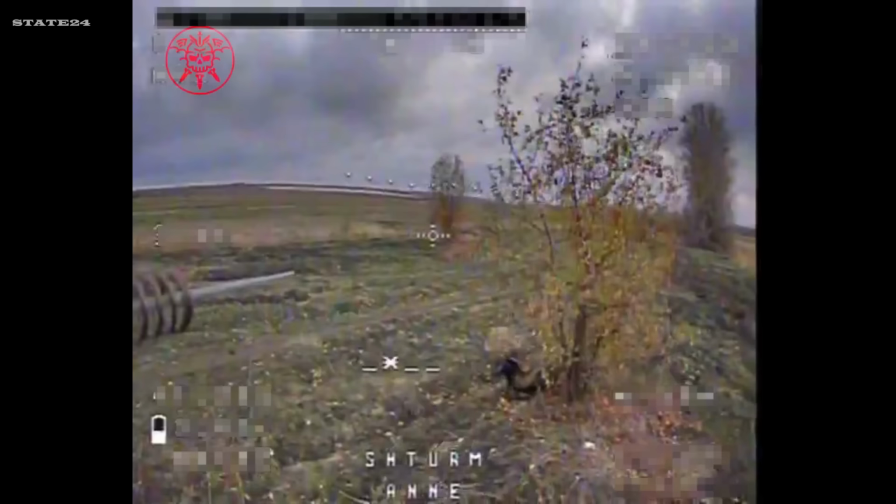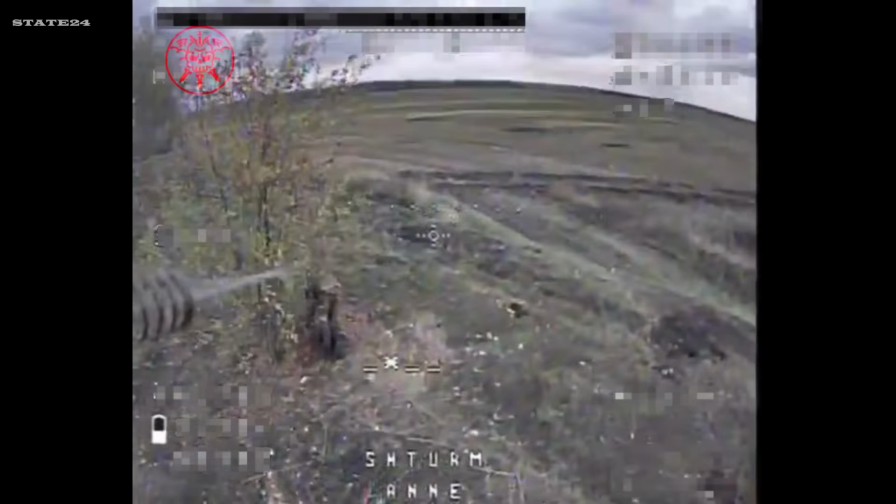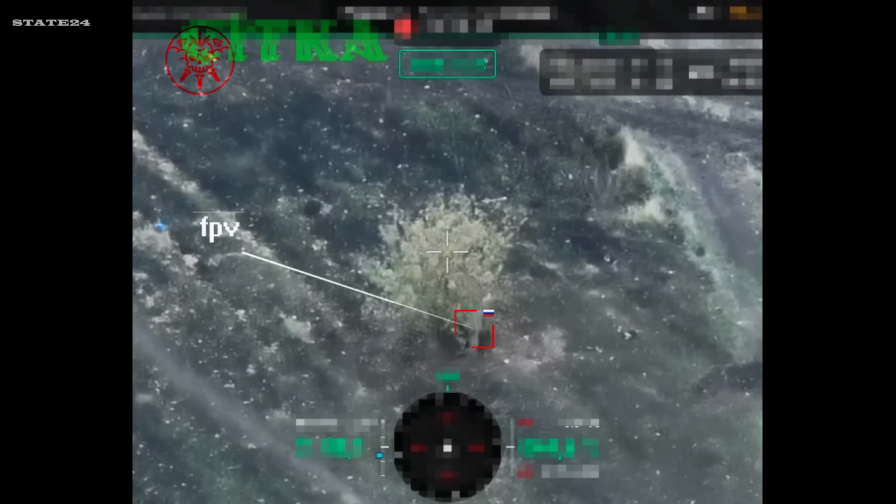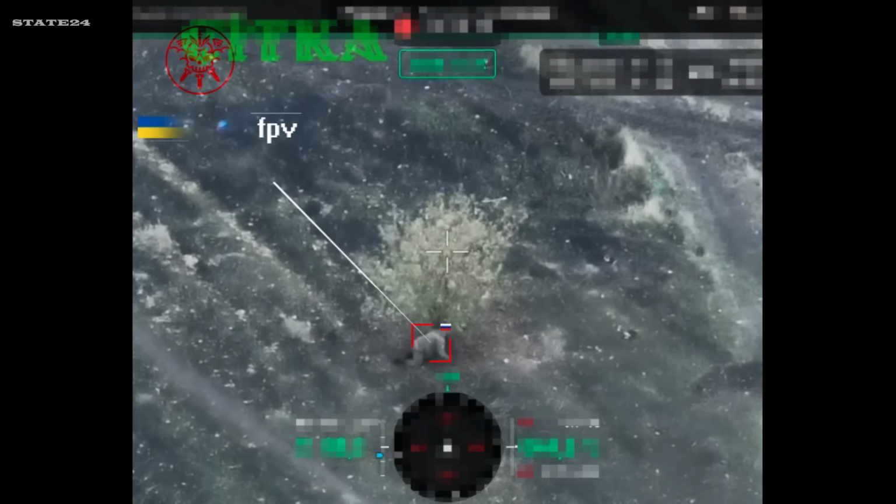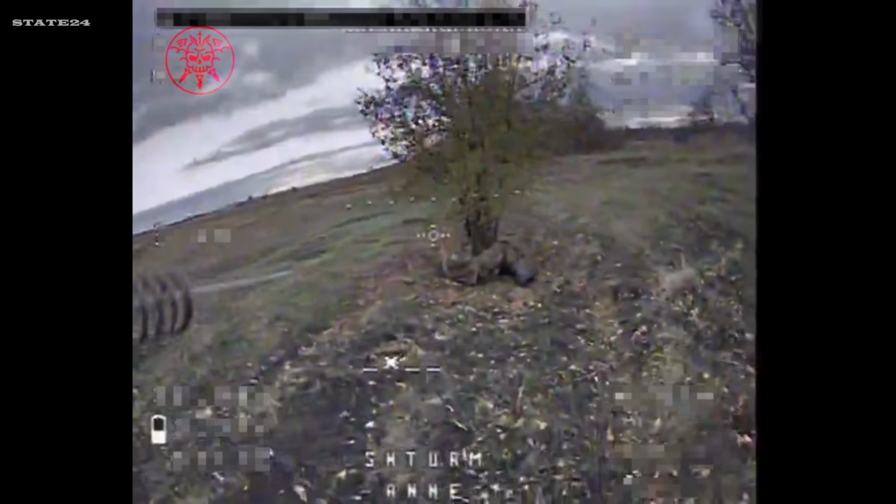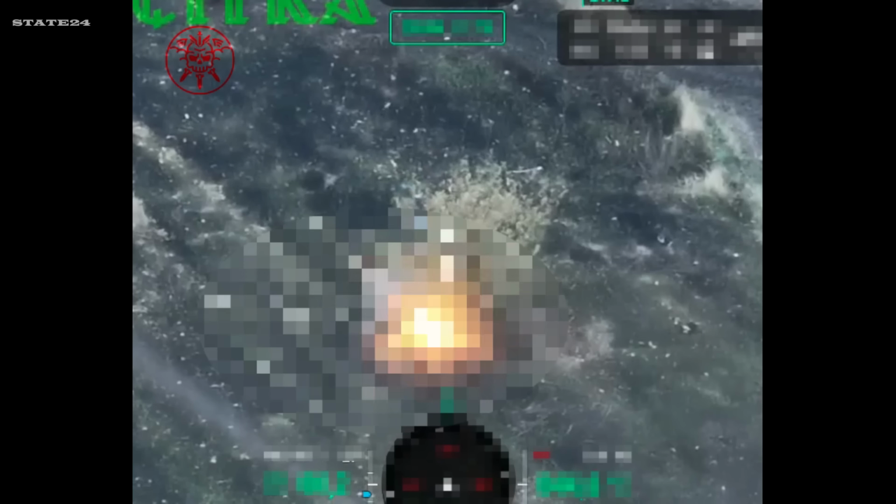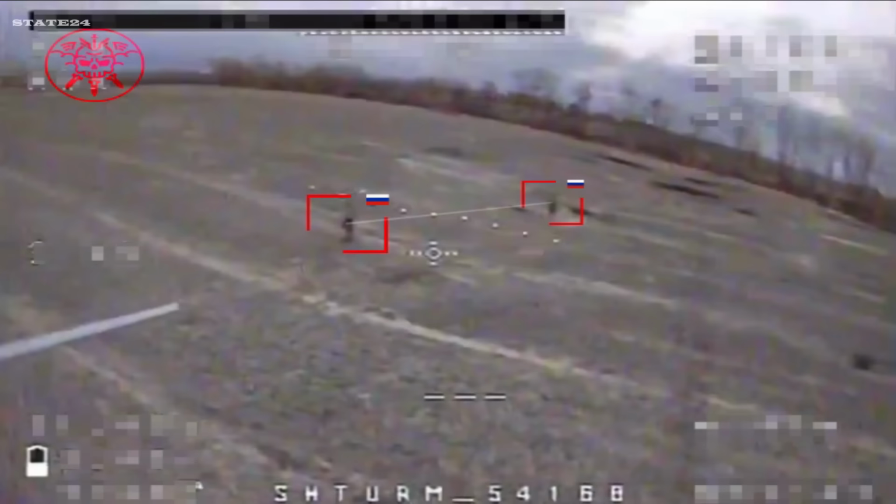One soldier, one bush, one drone circling above. The FPV operator loops around him, left side, right side, searching for the angle. The soldier has no cover, no weapon raised, nothing to defend himself but a thin tangle of branches. The drone keeps turning. The soldier keeps waiting. The outcome never changes. When the only thing between you and a drone is a bush, what chance do you really have?